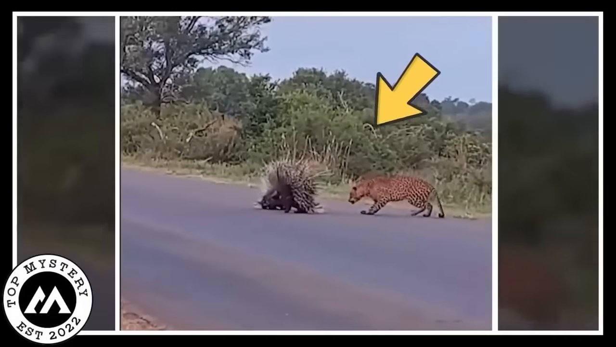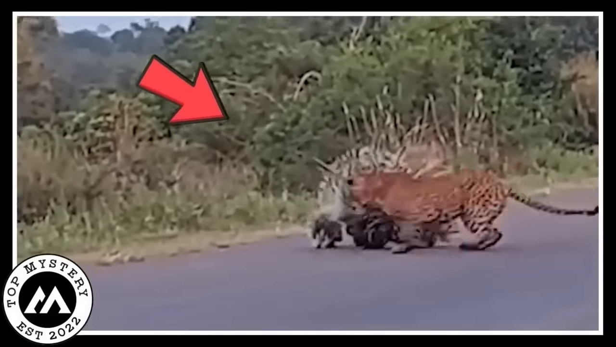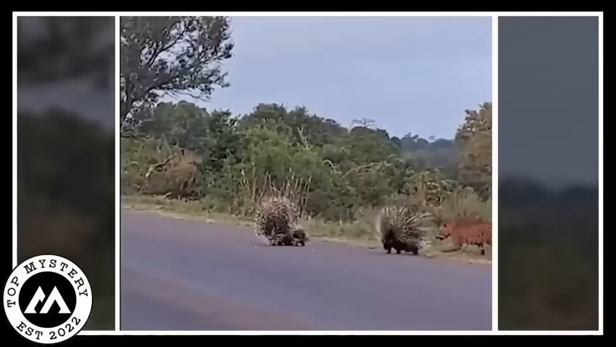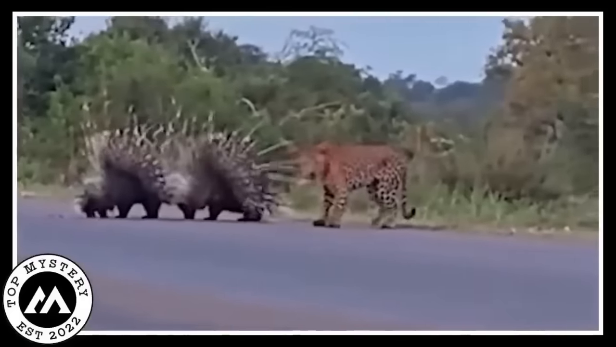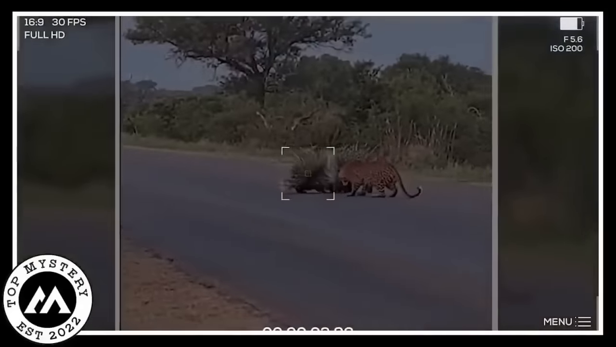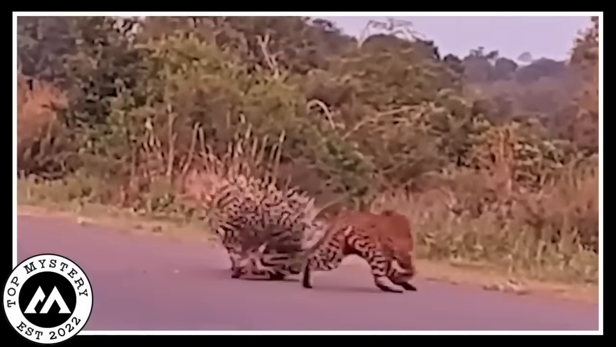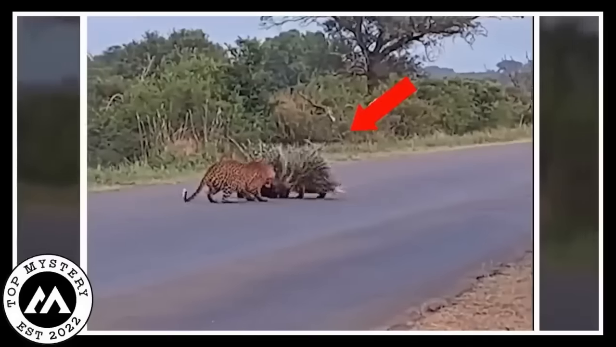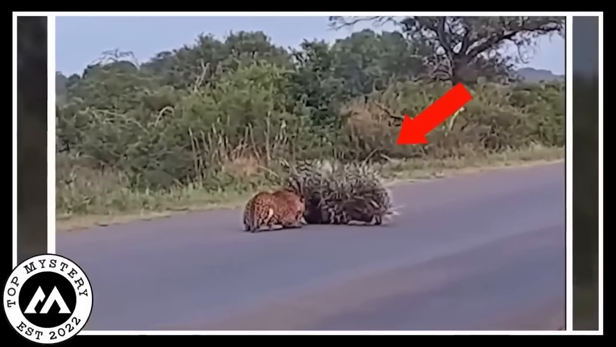They went into protection mode fast. Mama Hedgehog stood tall, her pointy quills like a tough wall. Papa Hedgehog, brave and strong, stood right beside her, ready to guard their precious babies. A person with a special eye, a camera, caught this amazing fight on video. The leopard, thinking it had set up a yummy treat, quickly realized it had picked the wrong opponents. The hedgehog parents, brave in their hearts, stayed strong, telling the leopard not to mess with them.